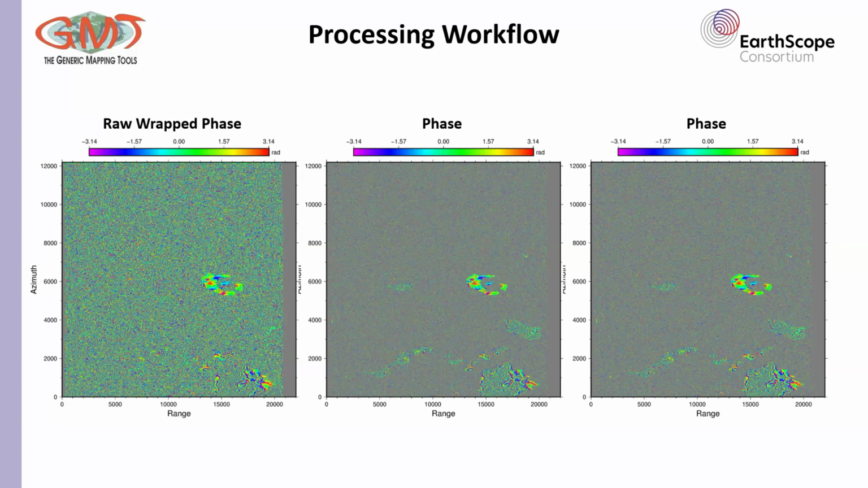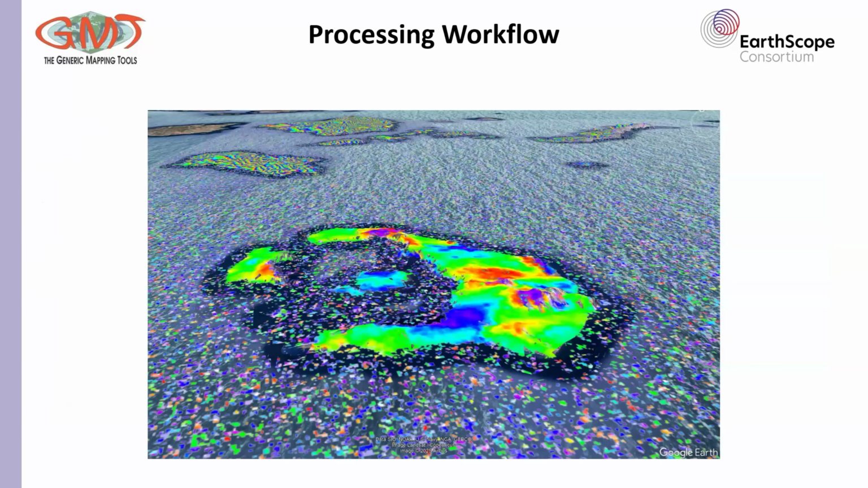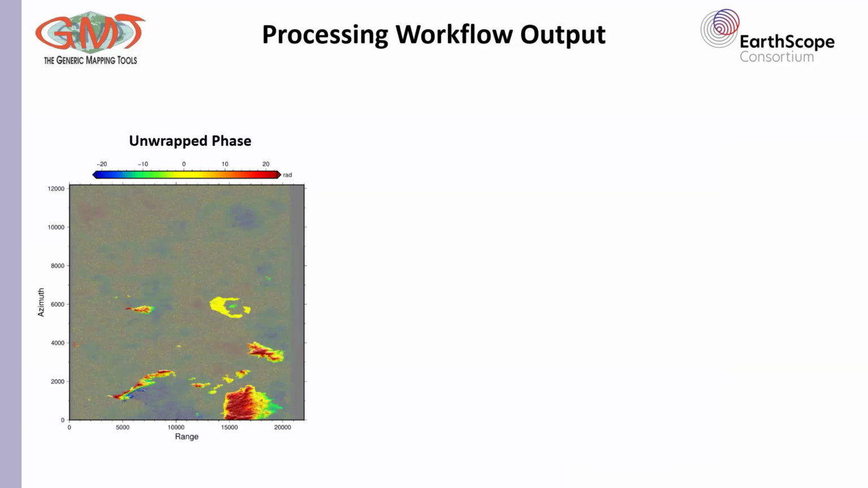This is just a screenshot I really liked from Google Earth, and it shows Santorini in a 3D formation. I really like this one, so I added it. And here is my final output.